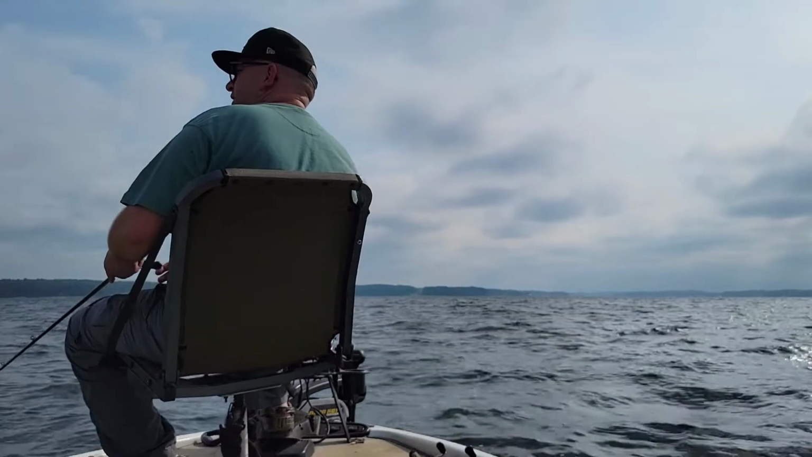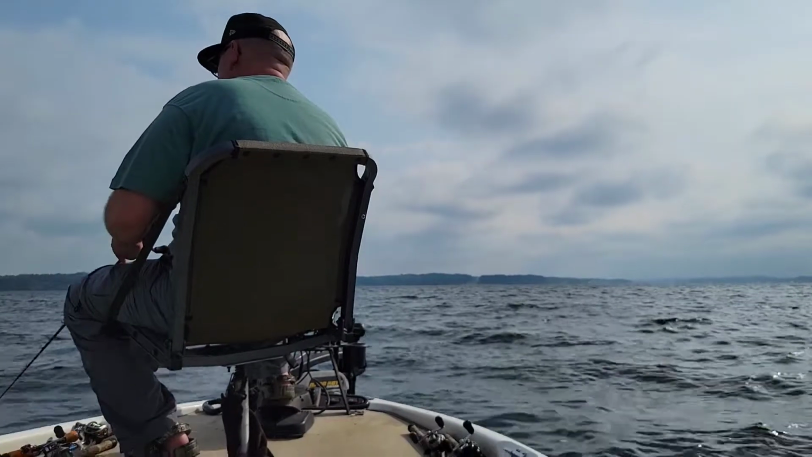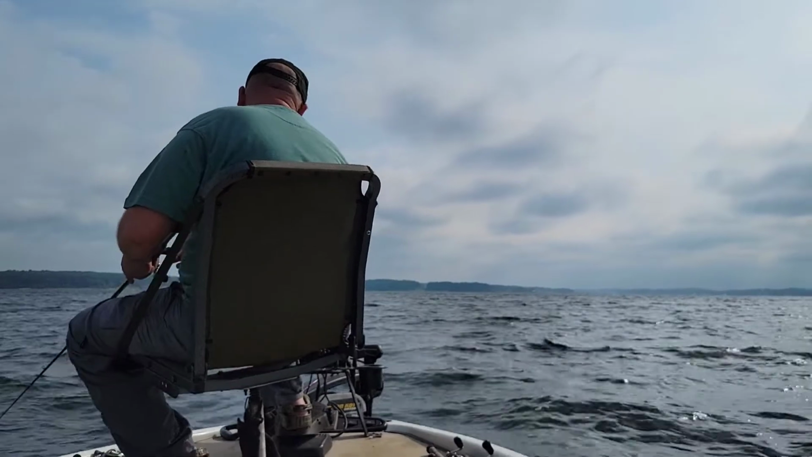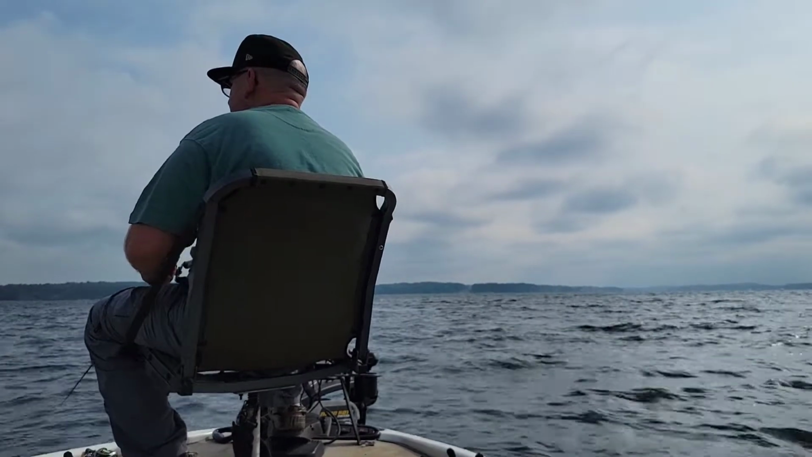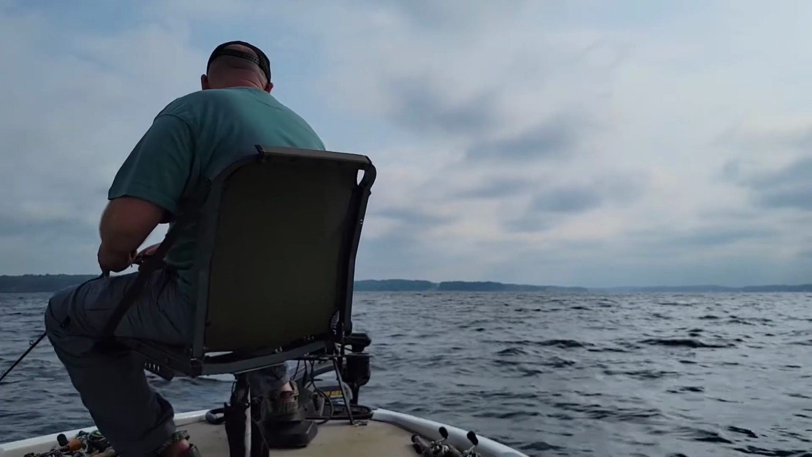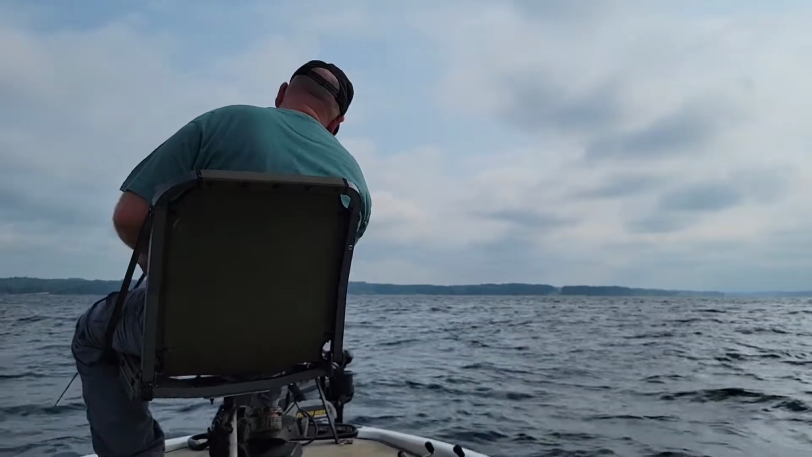Maybe a fluke or a French fry or something tomorrow too. Kind of switch it up because they definitely got an eye full of brush hog for about an hour. See, we're just slow dragging it. I mean, I tried to hop it, but that was what was working.